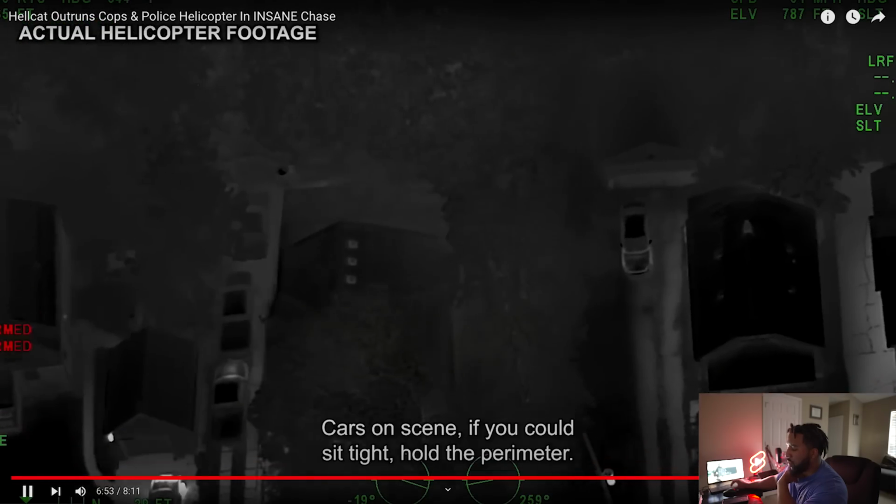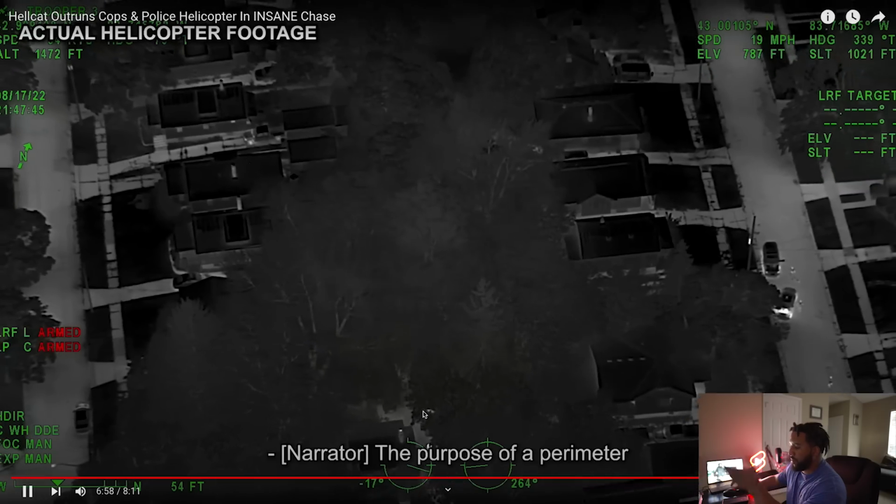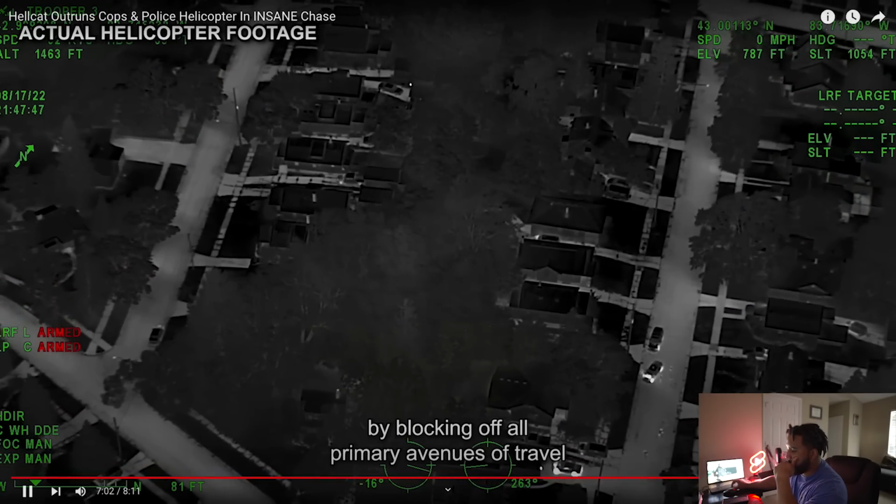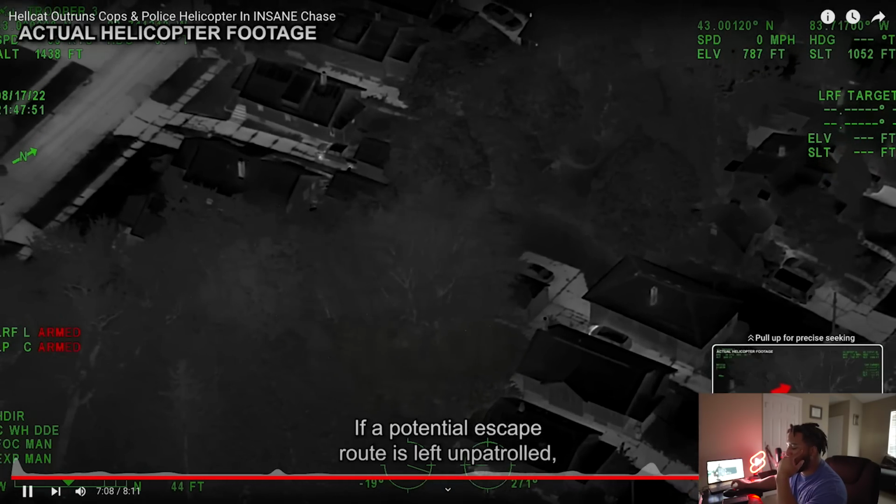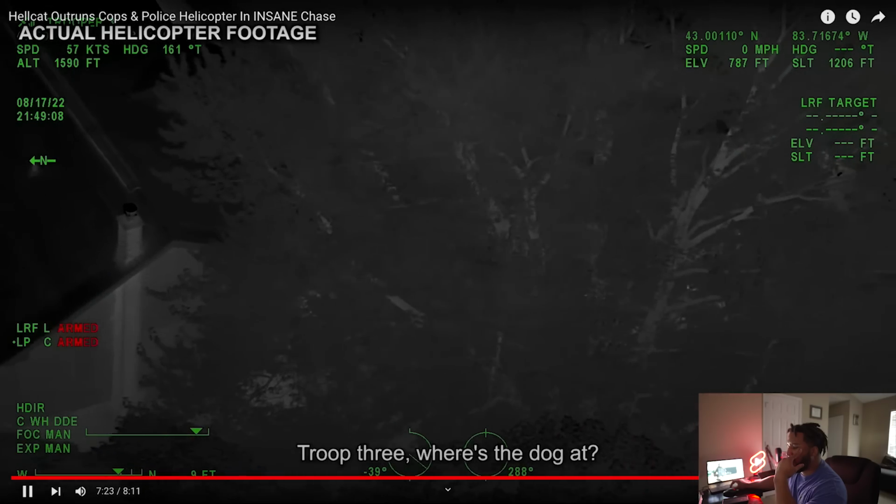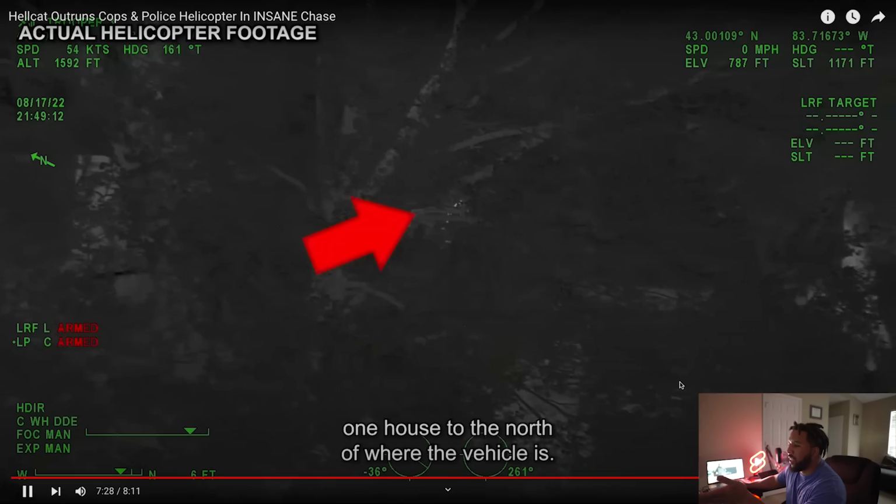Cars on scene, if you could sit tight, pull the perimeter. We got a dog around. The purpose of a perimeter is to close the perpetrator in on all sides by blocking off all primary avenues of travel in the immediate area. If a potential escape route is left unpatrolled, the suspect can... Troop 3, where's the dog at? I might have it behind one house to the north of where the vehicle is. He's sitting here hiding in the bushes.